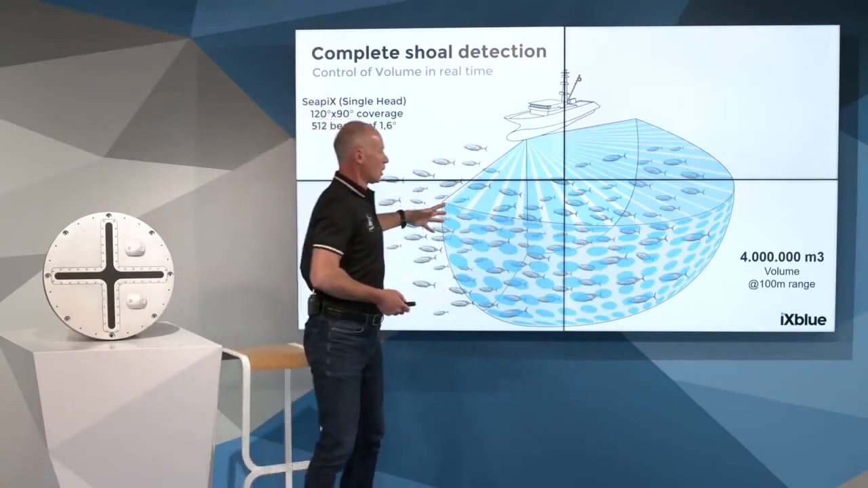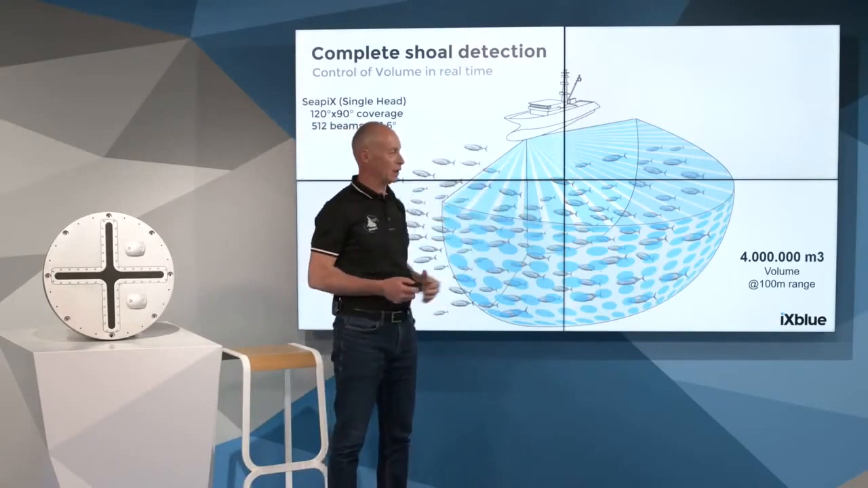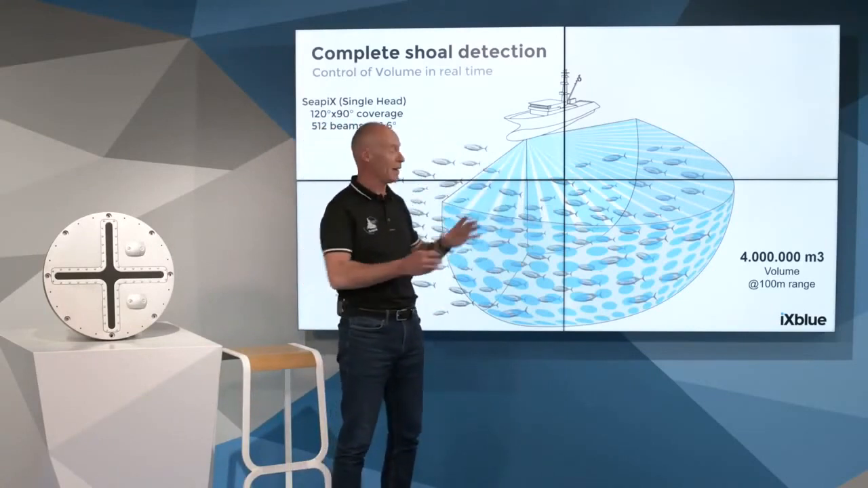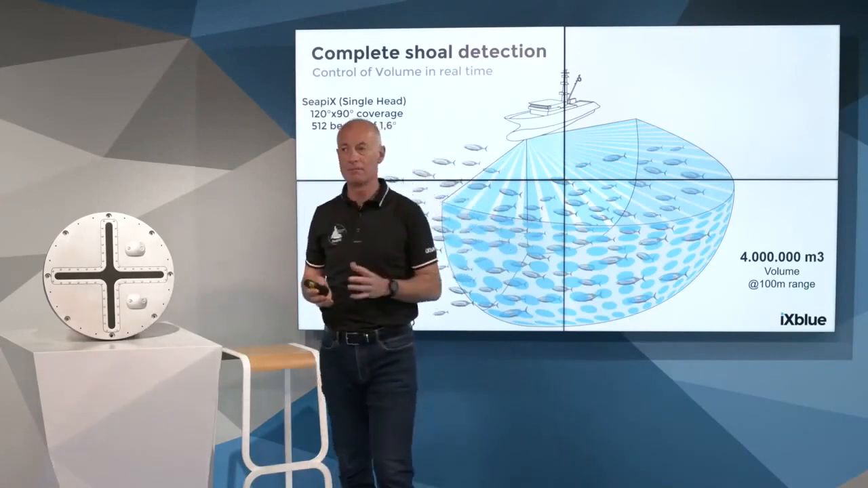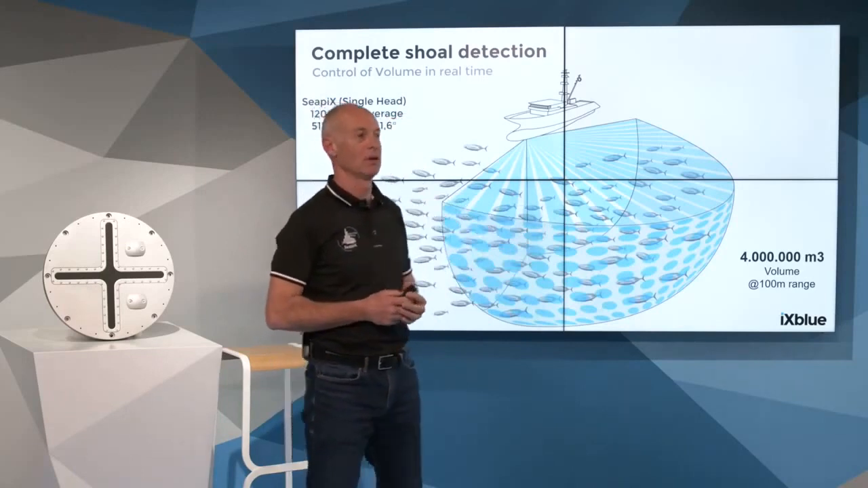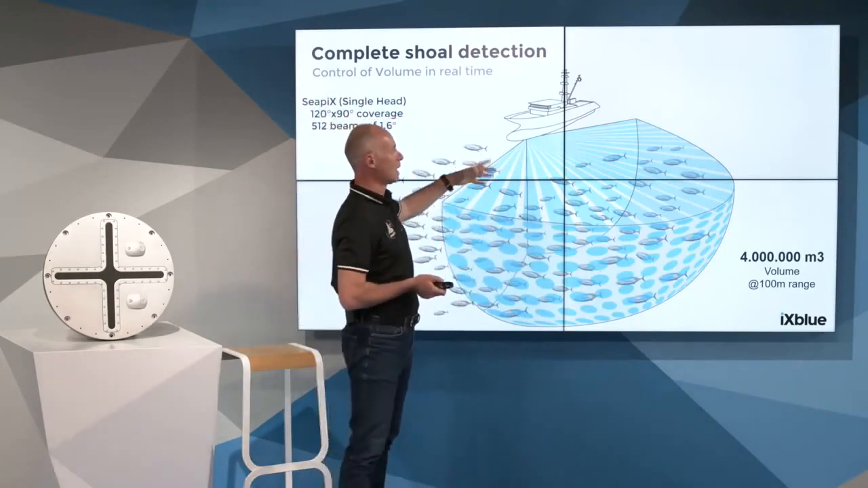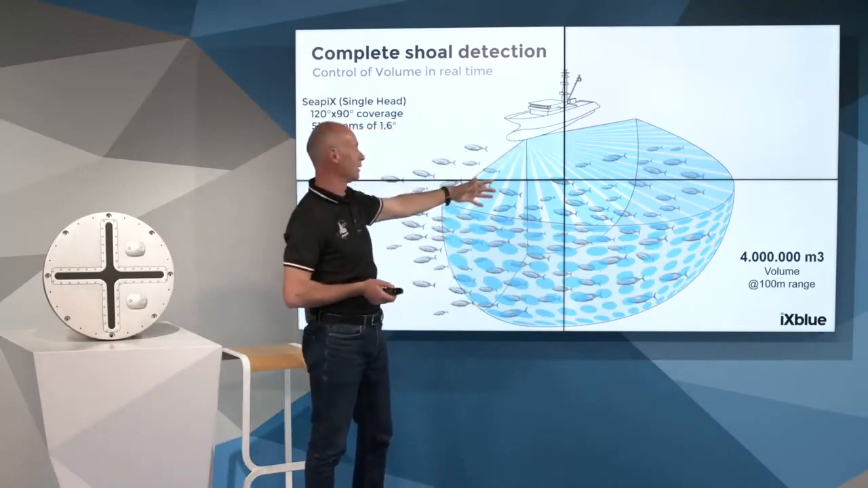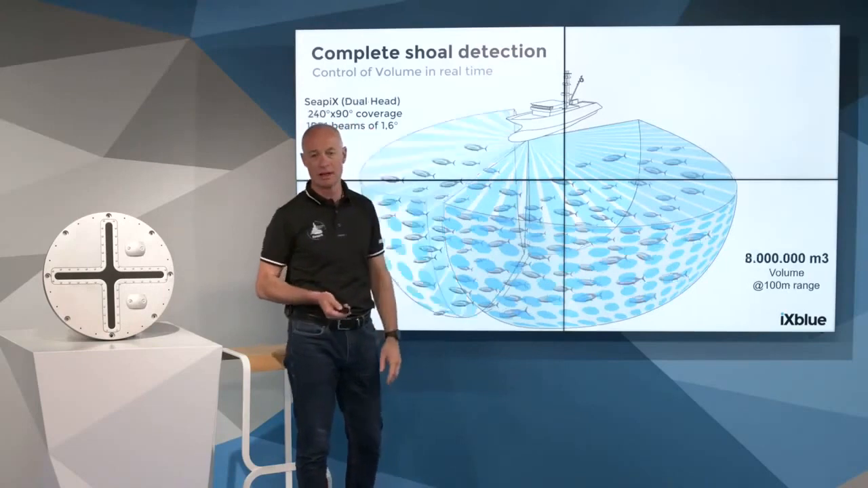In addition to that volume coverage of 4 million cubic meters with one head, Seapix is now capable of forming a network of several transducers that we call a dual system. Any tuna vessel can have one or two sonar heads like that.